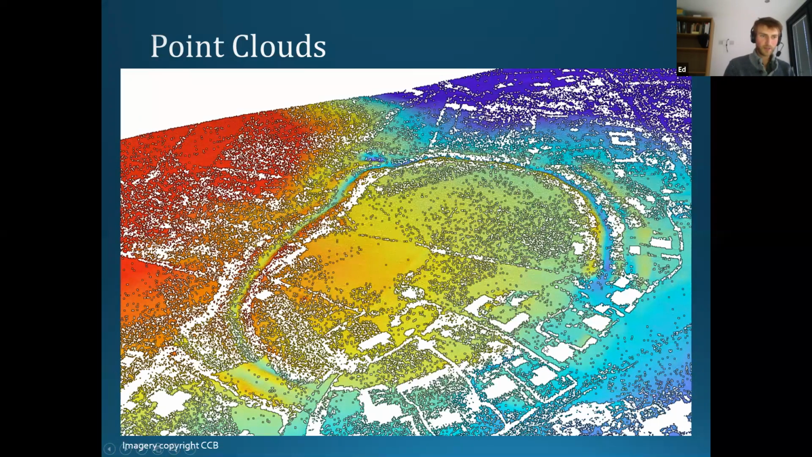Also worth pointing out, where we have buildings, of course, there's no way that the laser pulse can get through the roof of a house at all, can it? All of our 24 returns are going to be straight back off the roof for each laser pulse. And so we end up with these shadows, these holes in our data set underneath where there are buildings. That's just something we're going to have to live with.